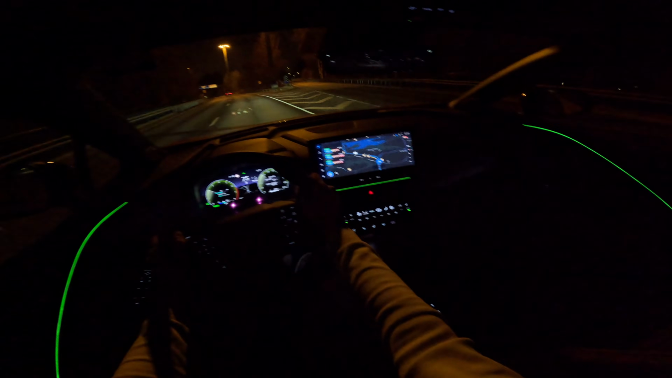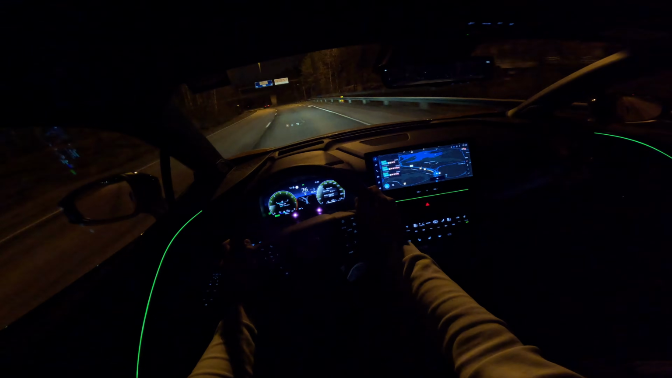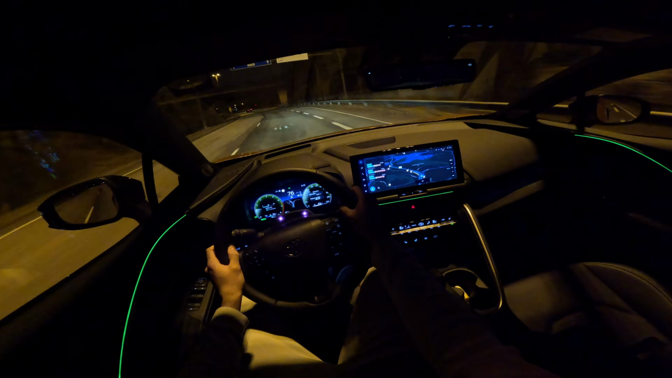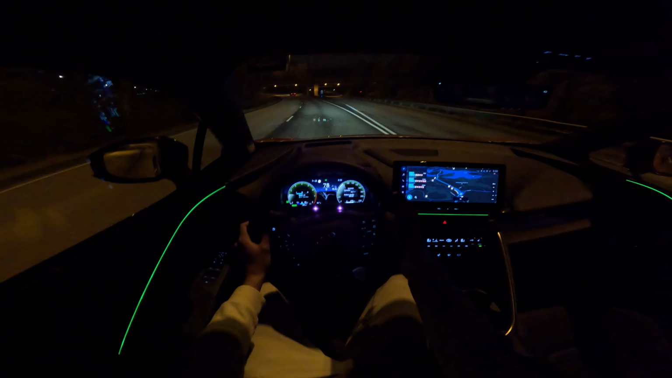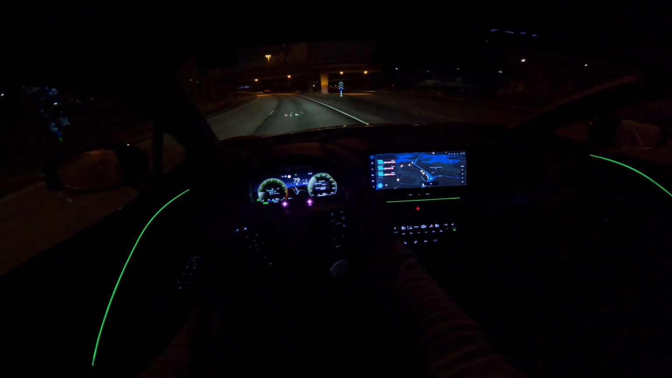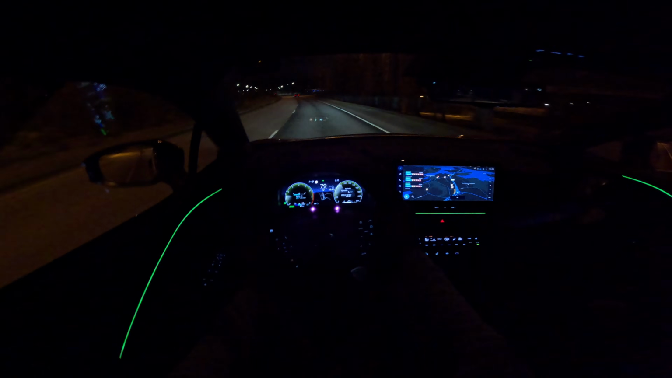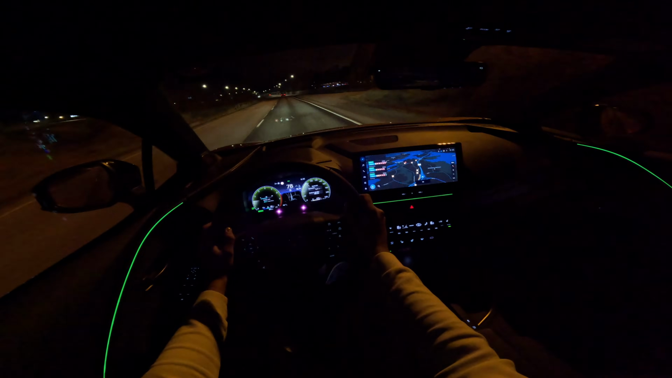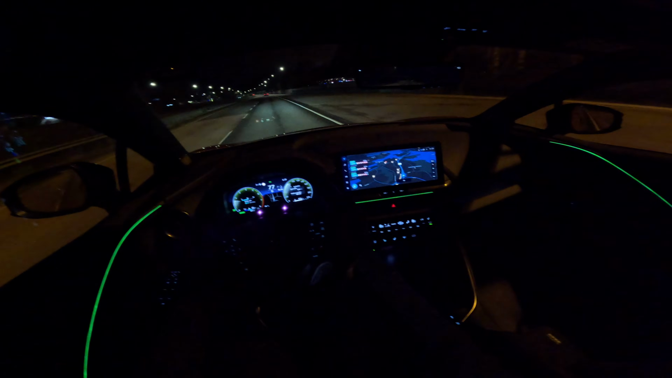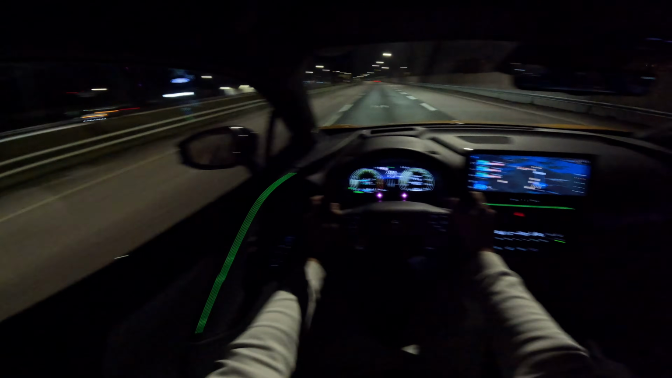But yeah, overall, very nice car to drive. A little bit of road noise, but not as bad as the previous model. They have gotten a little bit better from those, and that's a great thing. That's the right direction Toyota is going to, because they do have to compete with a lot of new brands and old brands making very good hybrid vehicles as well.